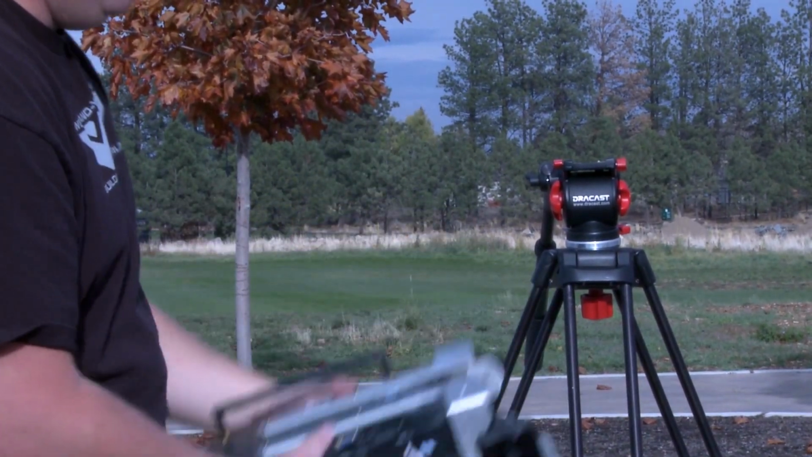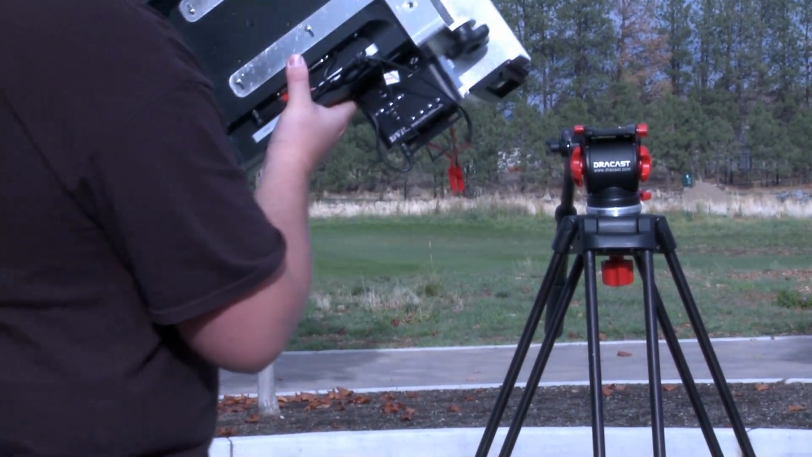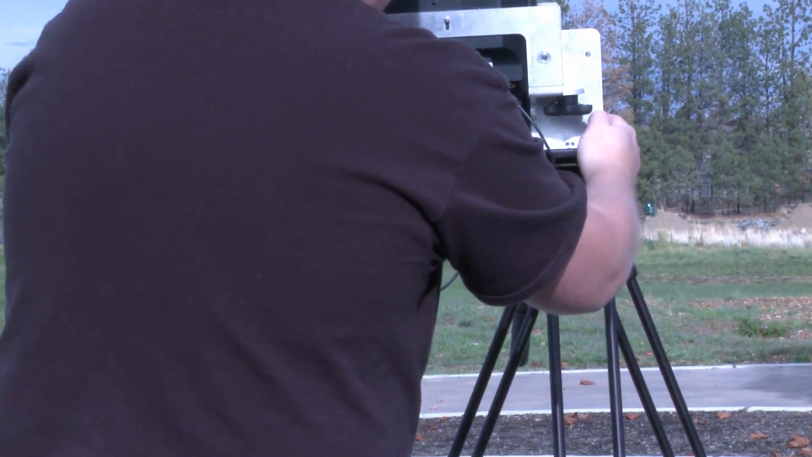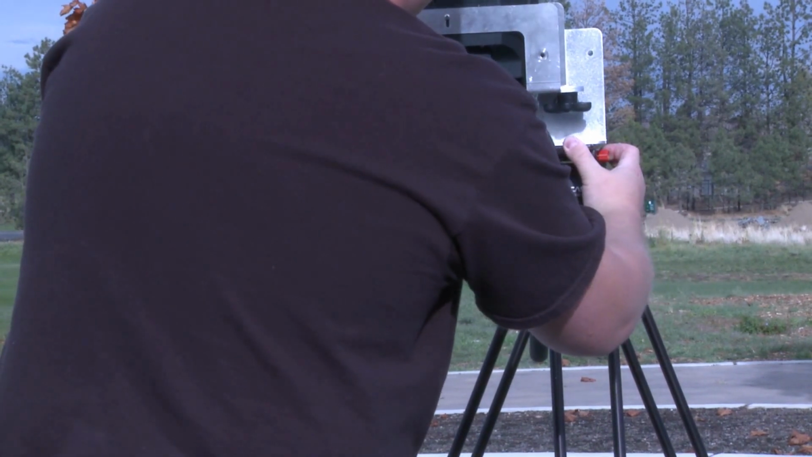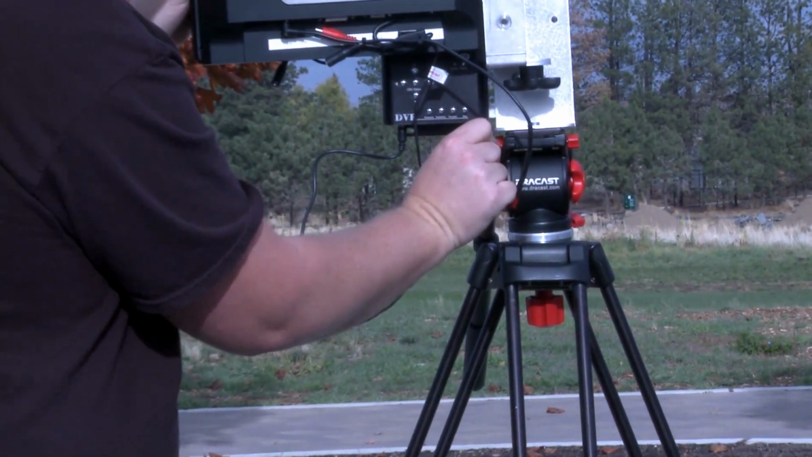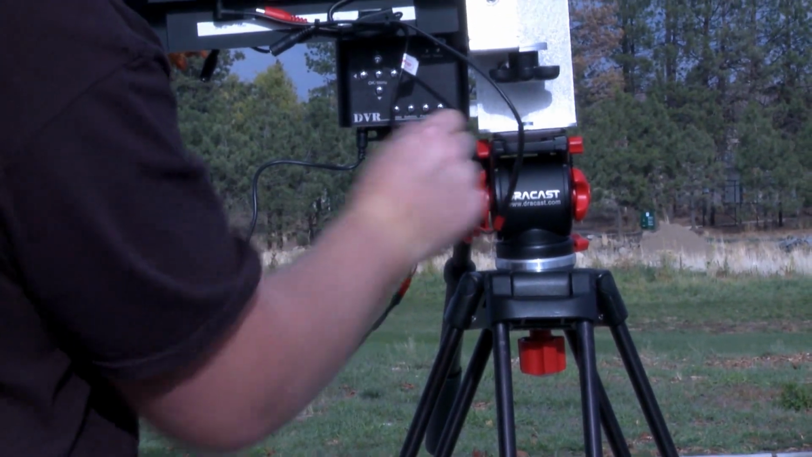So when you pull this out of the box, it's going to look like this. You got your tripod adapter on the bottom there. It's going to be super simple to set up. You just get your tripod set up first, of course, then you just slide this adapter mount right onto the tripod here. You're going to want to turn this little guy to loosen that little safety tab, and then you're going to just want to tighten this little nut right here on the right side.